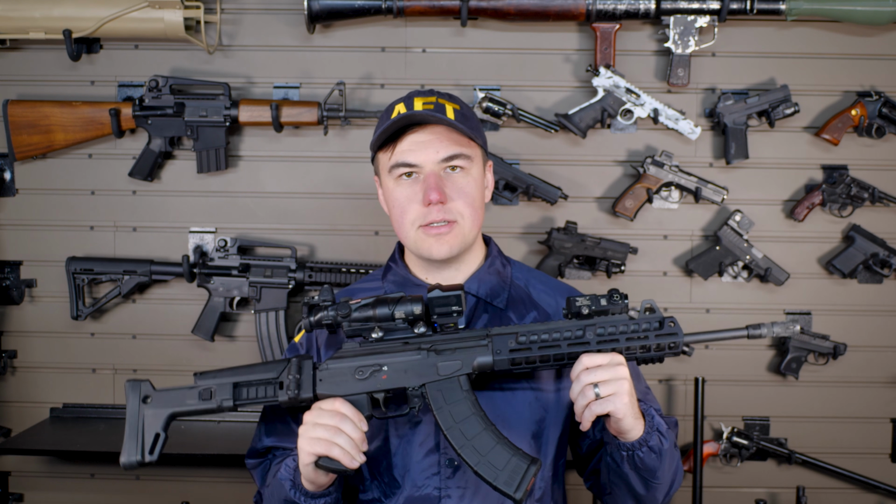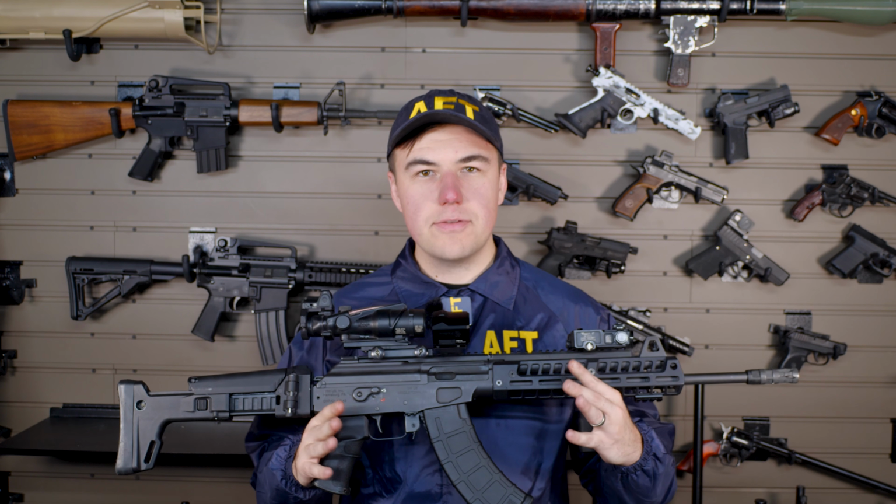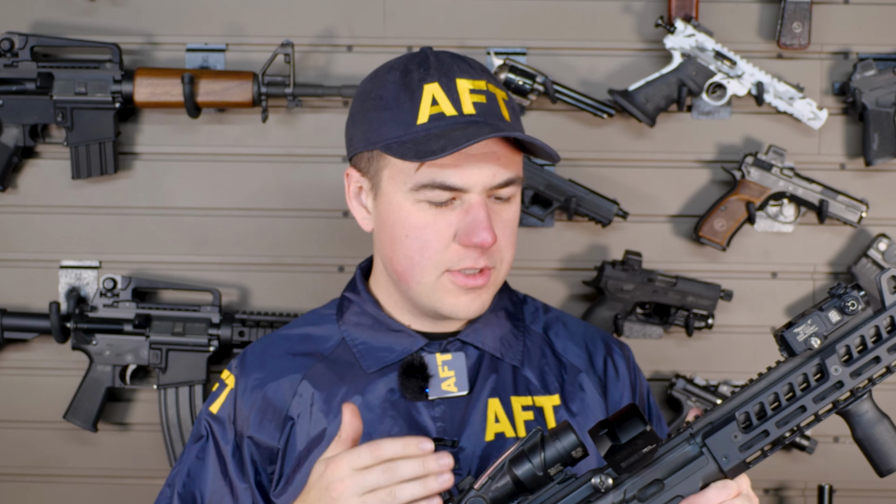I think the size and weight is excellent. And I think that there are a lot of kinks. This is like a Gen 1 product, I'll say, but even in its current state, it has its uses. I think it's pretty cool to see an entire new category of optic hit the market.